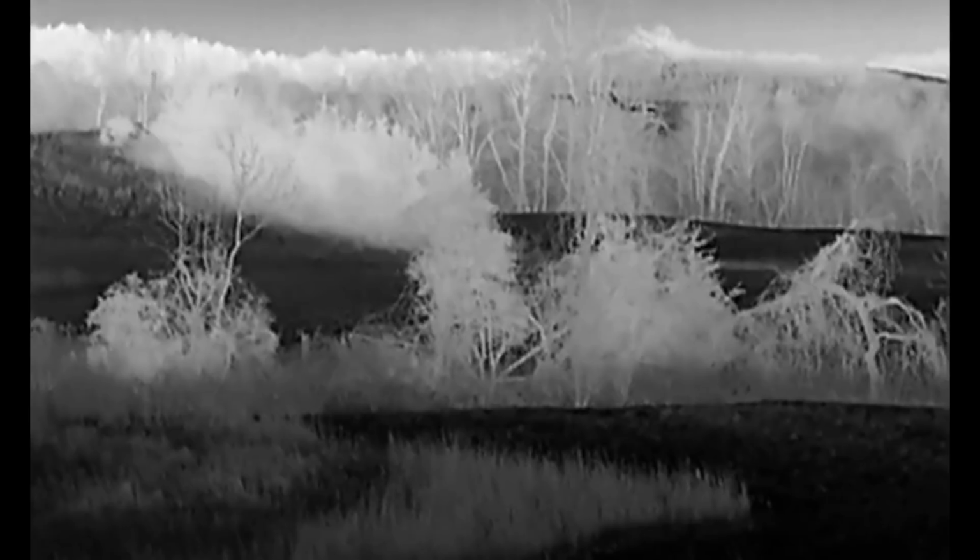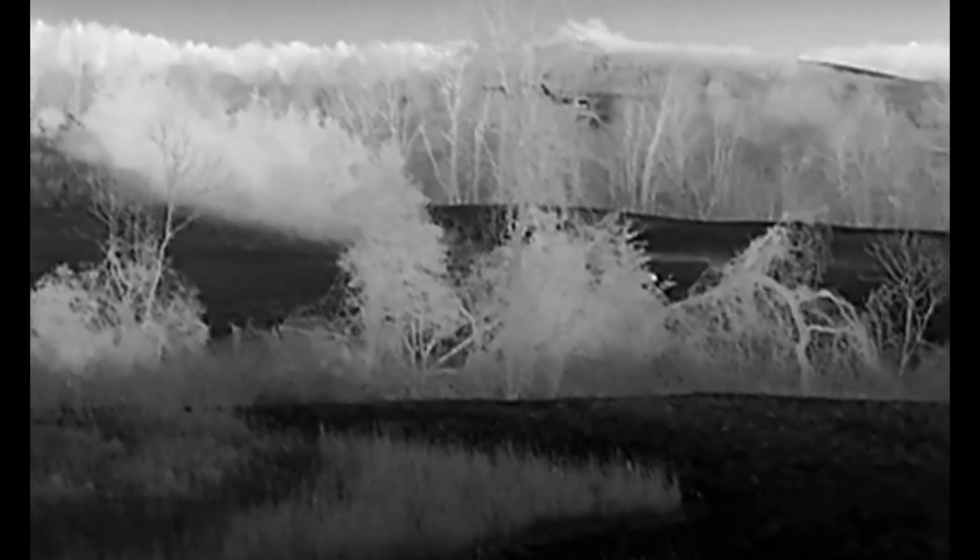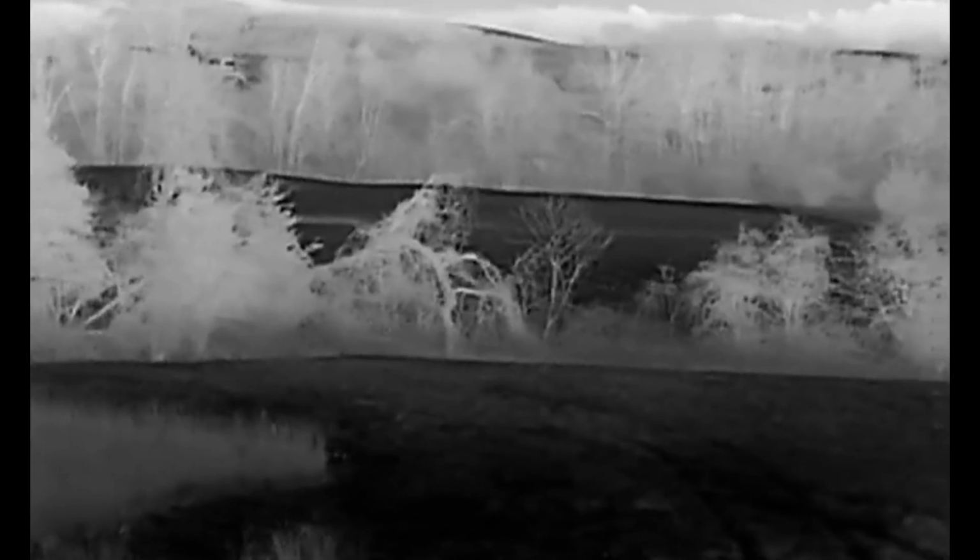Sweet. This coyote was sitting out in the field about 300 yards away, and I'm just showing it to you so that you can see the capability of recognition, and if you know what you're doing with a thermal scope, identification was very easy as well. 100% not a deer, 100% it's a dog.